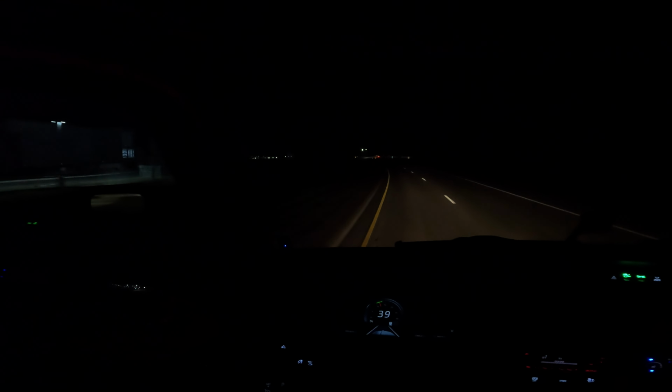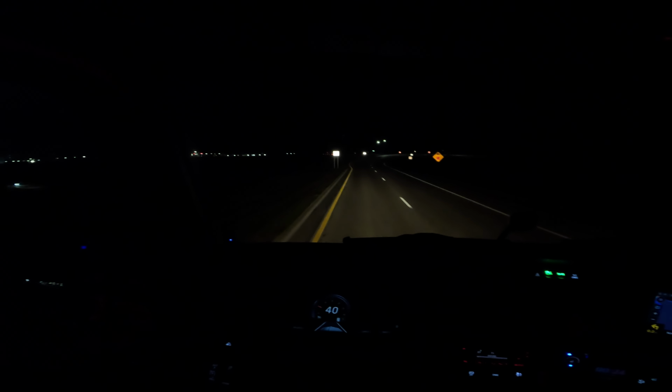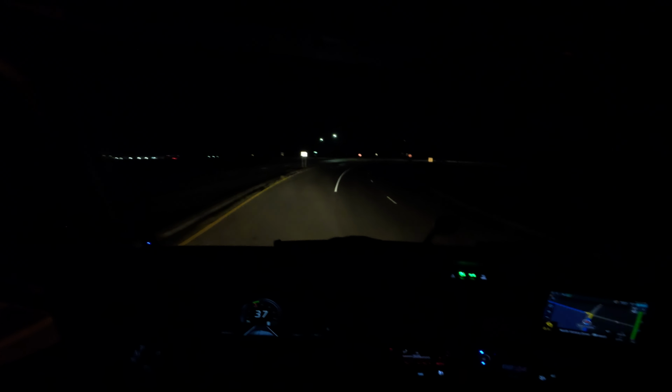It is 63 degrees outside. Is this another roundabout or is it just a stop? Looks like it's left turn from either lane.